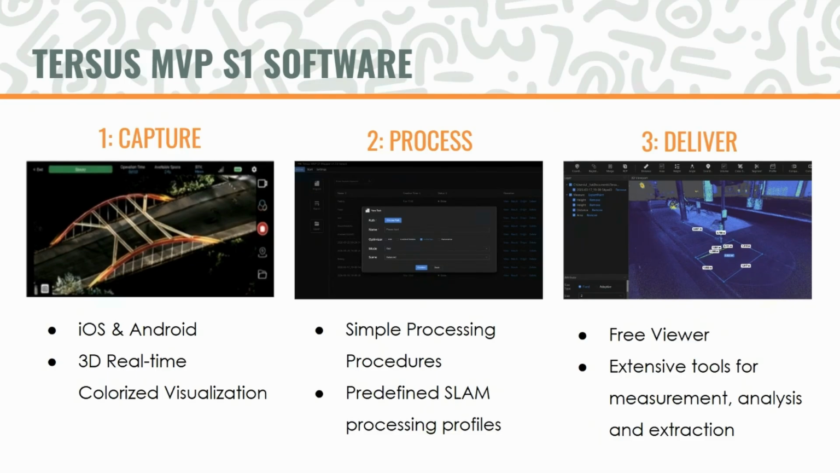To use this device, it's a relatively straightforward 3-step process. Step 1, the capture side of things, we can use either an iOS or Android-based device, and you download the app, and it's a 3D real-time colorized visualization in the field. Step 2, we're going to process that, with very straightforward processing procedures and some predefined SLAM profiles, and then deliver. This is our free viewer and analysis tool that comes with the device. So we'll show you a little bit more on each one of these here.